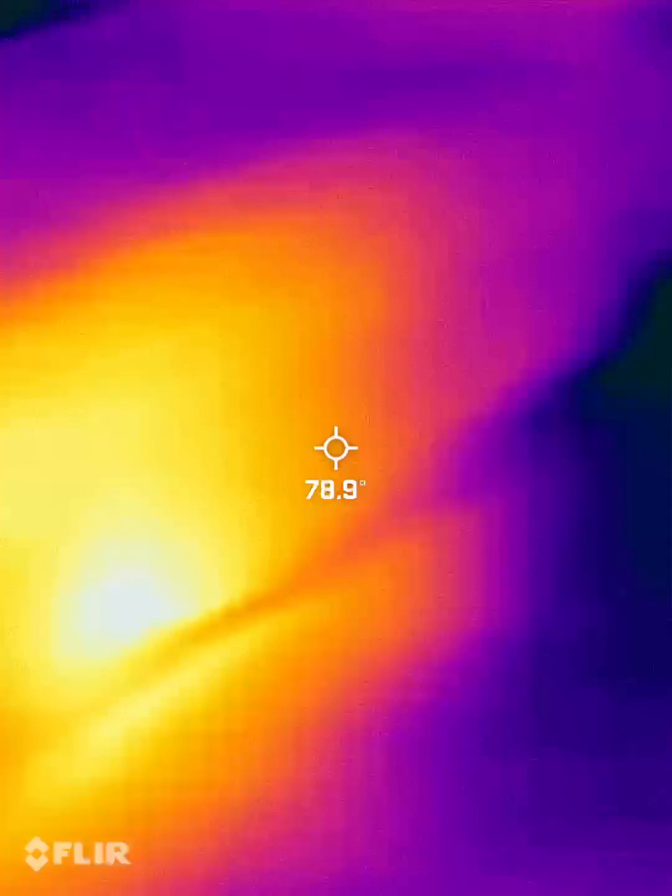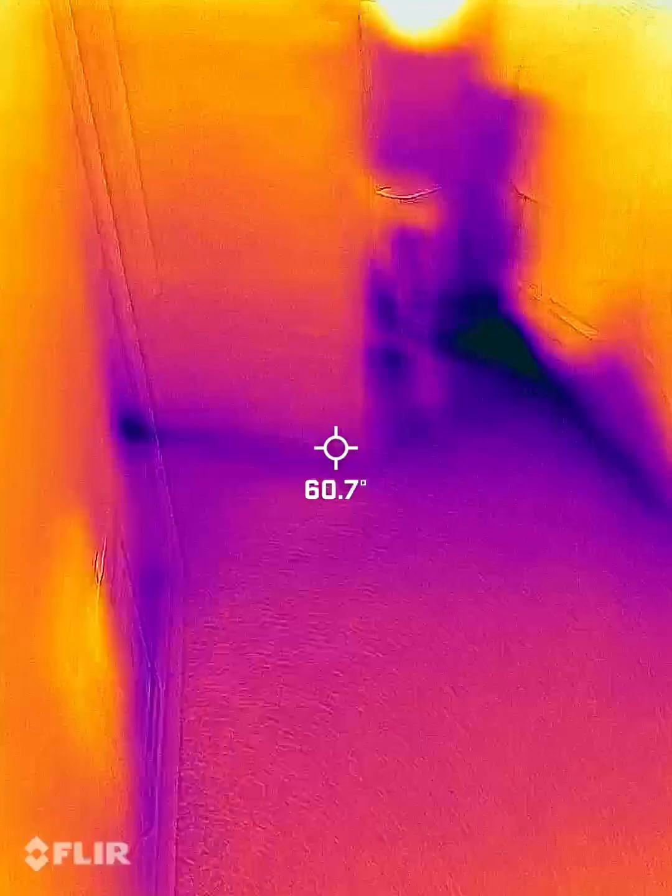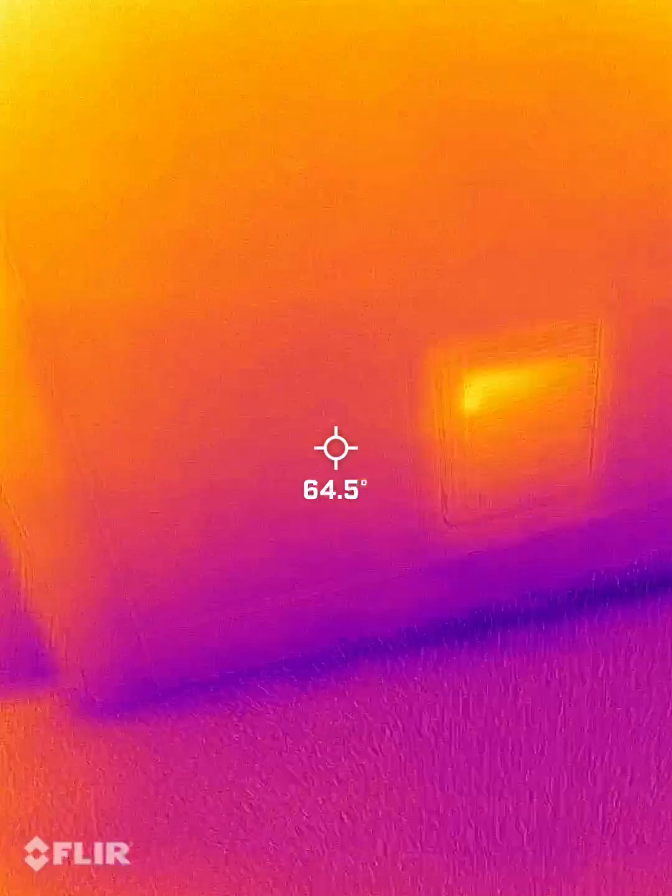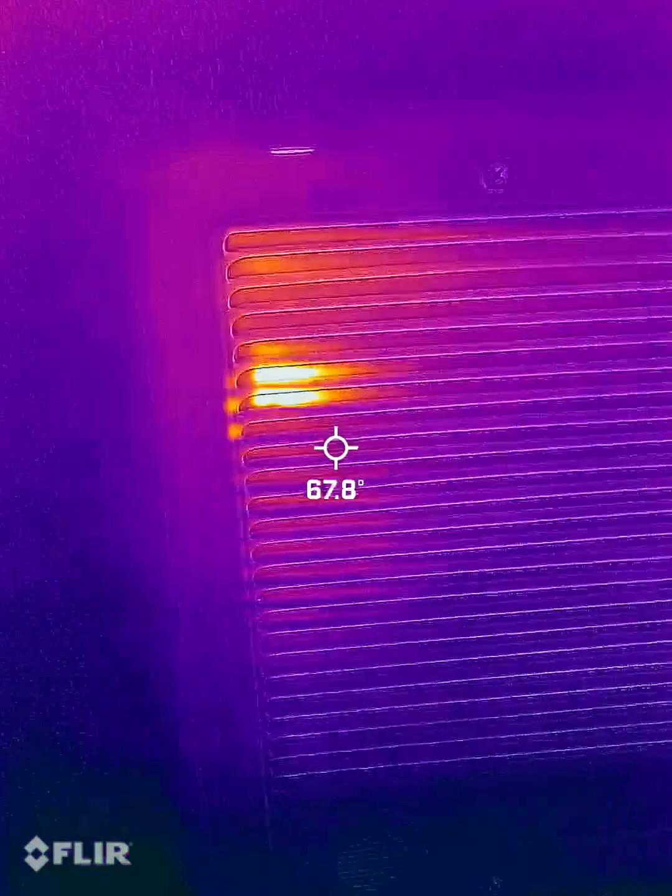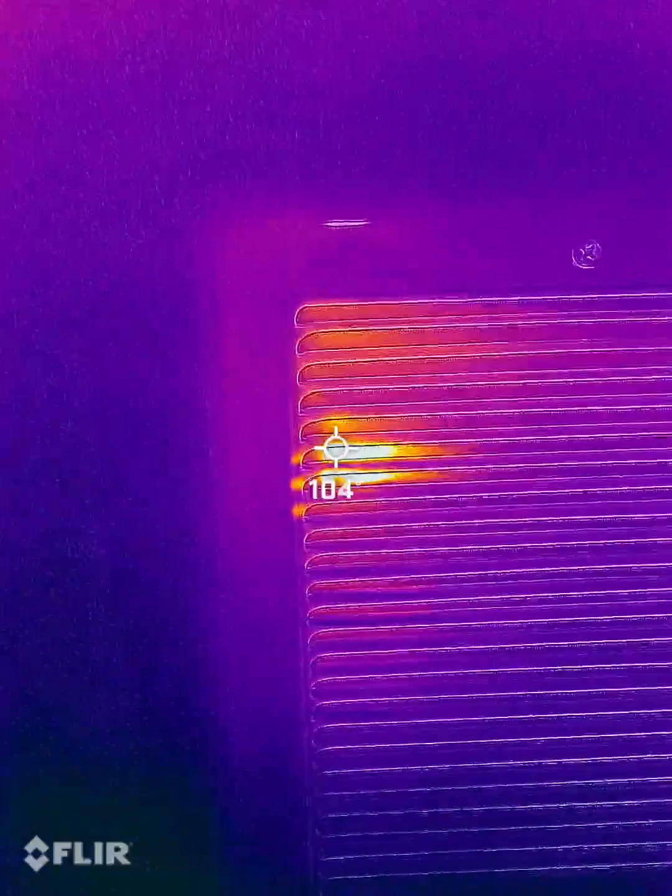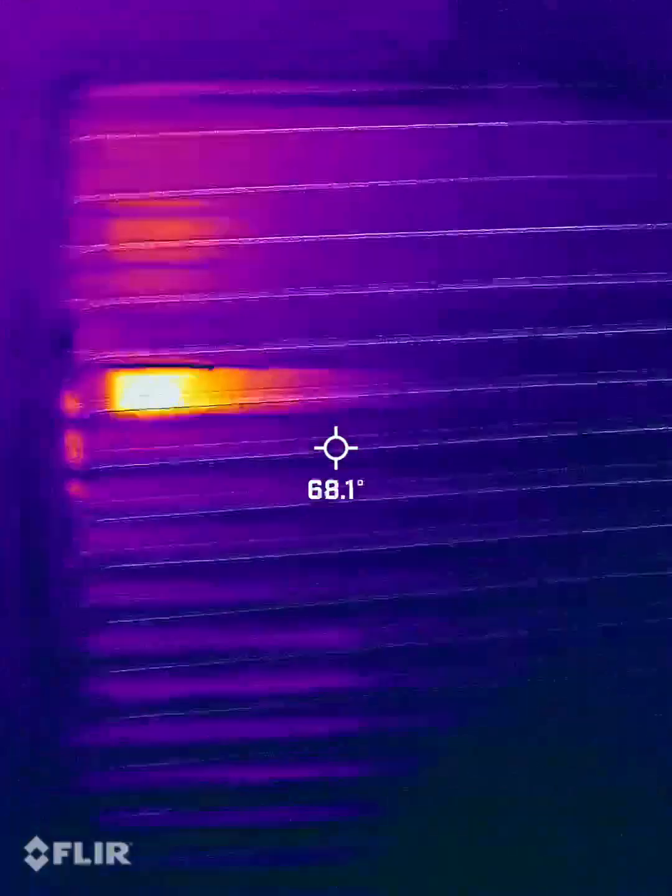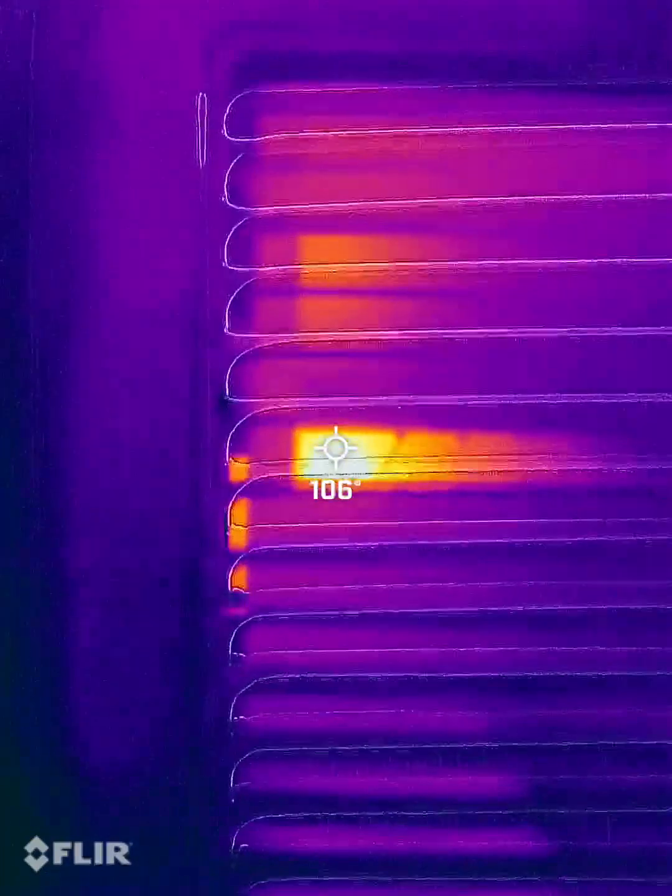As far as the heaters go, this heater's working. And let's see here. This is the southwest bedroom. It looks like the heat is turning on and not the fan.